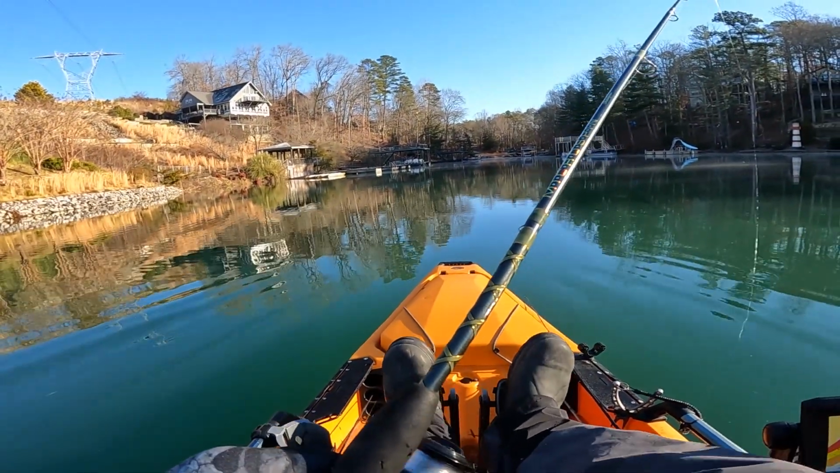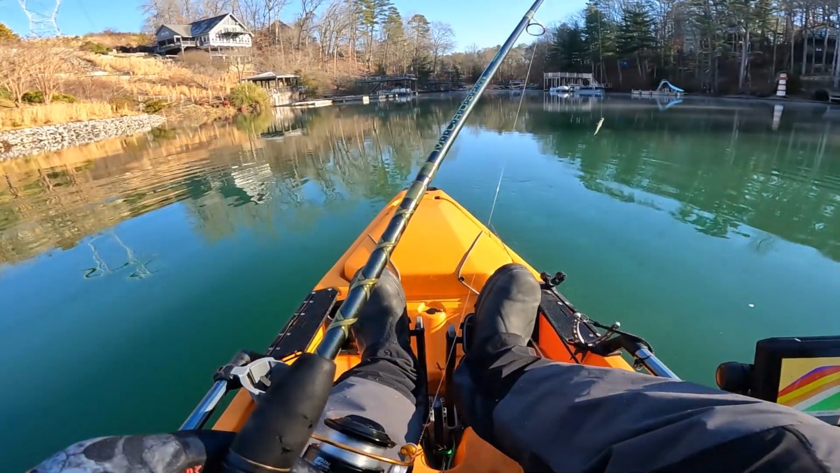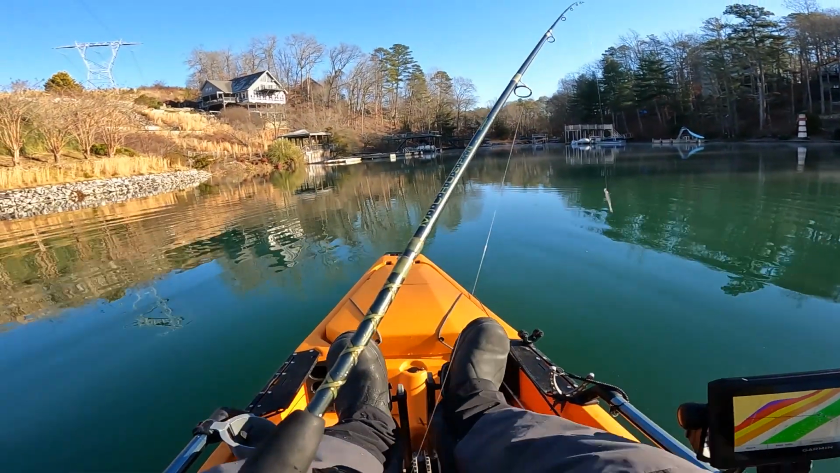Reposition again. How much battery we got left? Alright, we're going to change the battery quick, reposition, and we'll try this again.